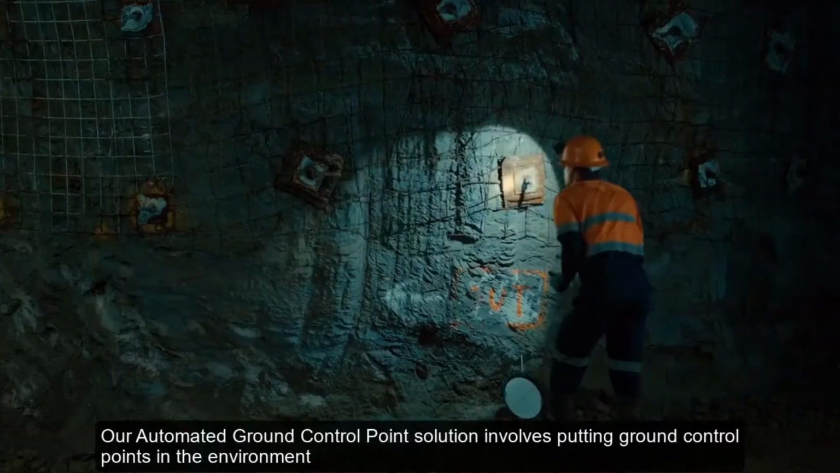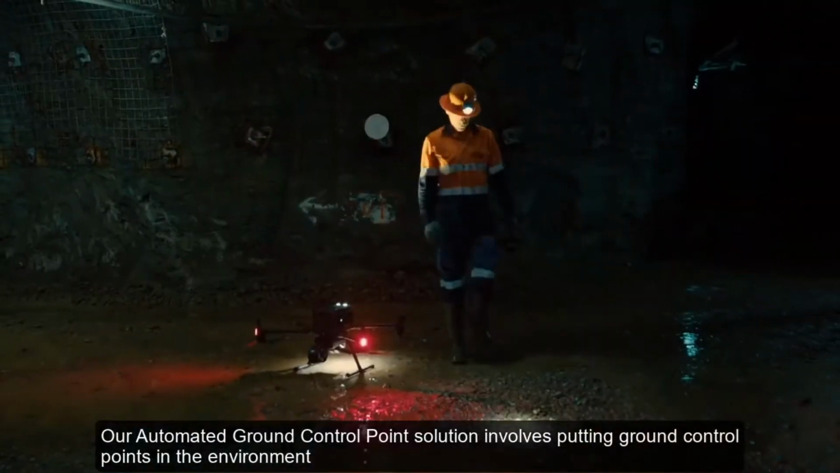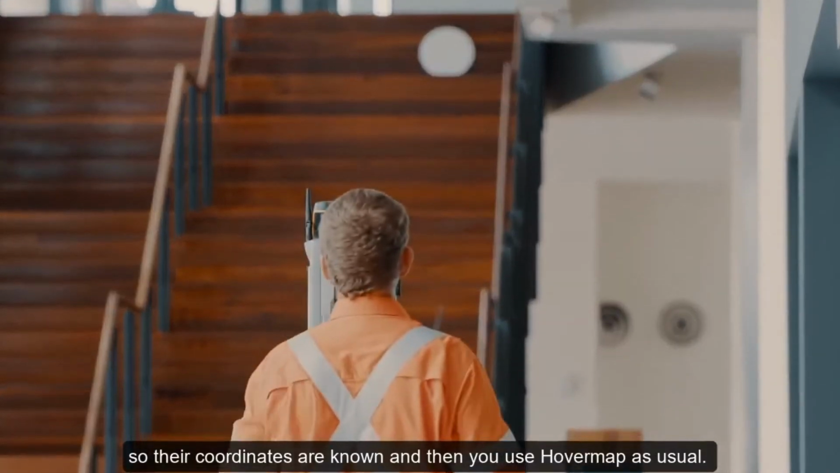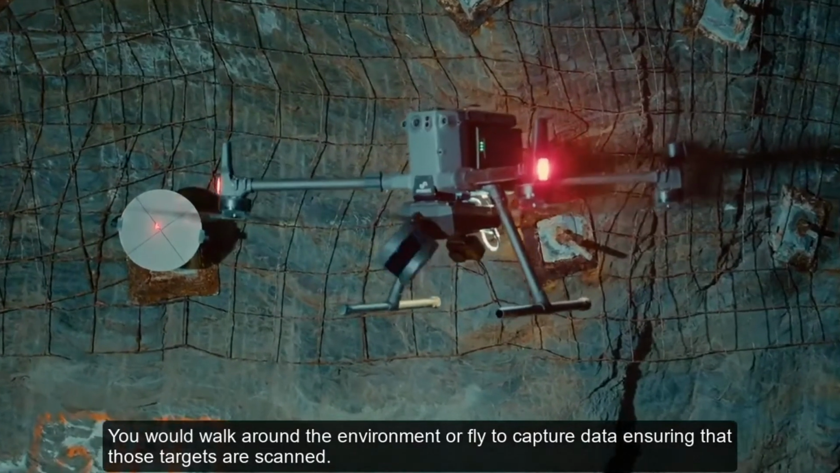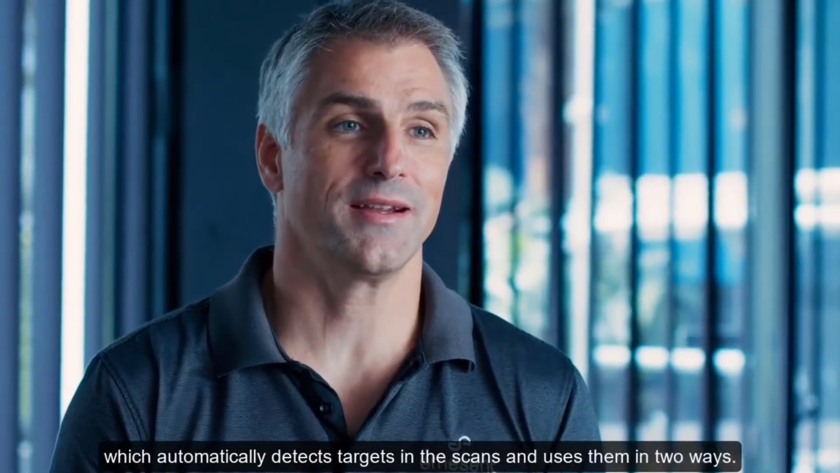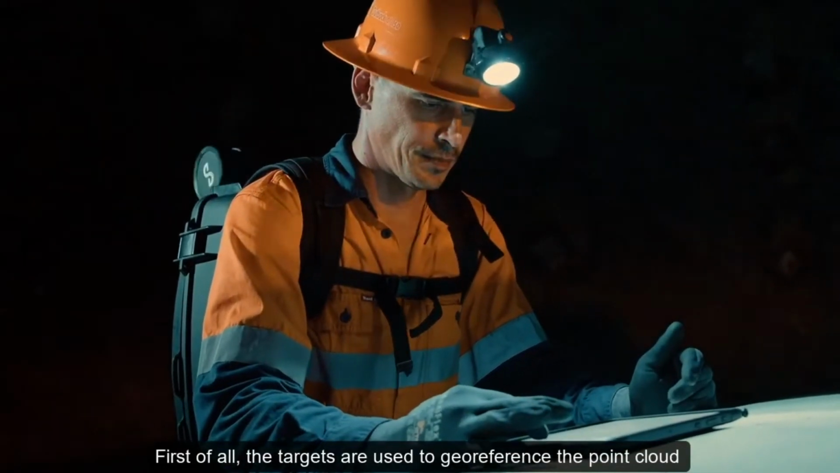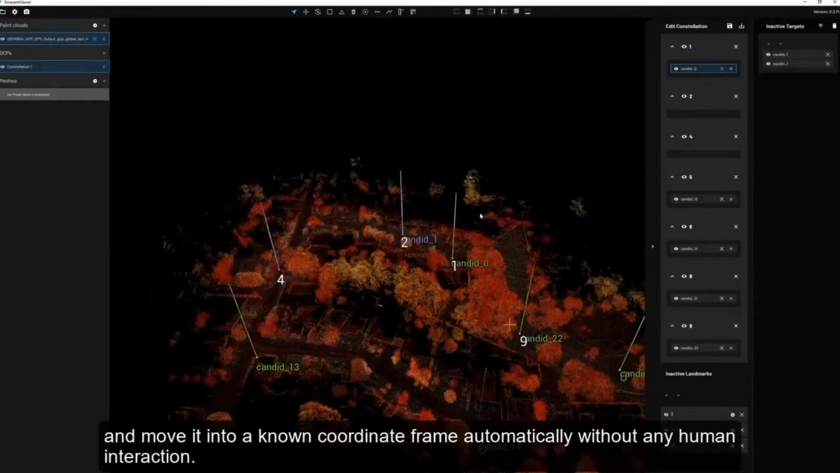Our automated ground control point solution involves putting ground control points in the environment, and these are simple retroreflective discs that are placed in the environment and then surveyed in so the coordinates are known. And then you use Hovermap as usual. You'd walk around the environment or fly to capture data, ensuring that those targets are scanned. We then have an automated software workflow which automatically detects the targets in the scans and uses them in 2 ways. First of all, the targets are used to georeference the point cloud and move it into a known coordinate frame automatically without any human interaction.